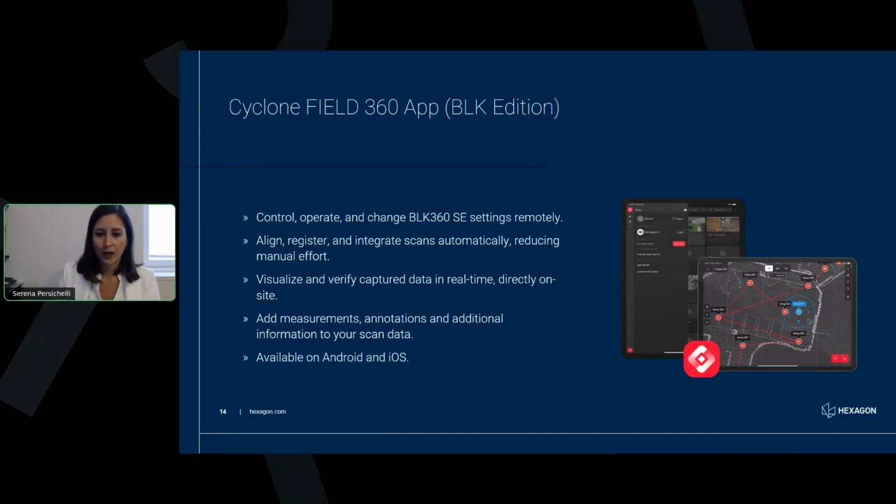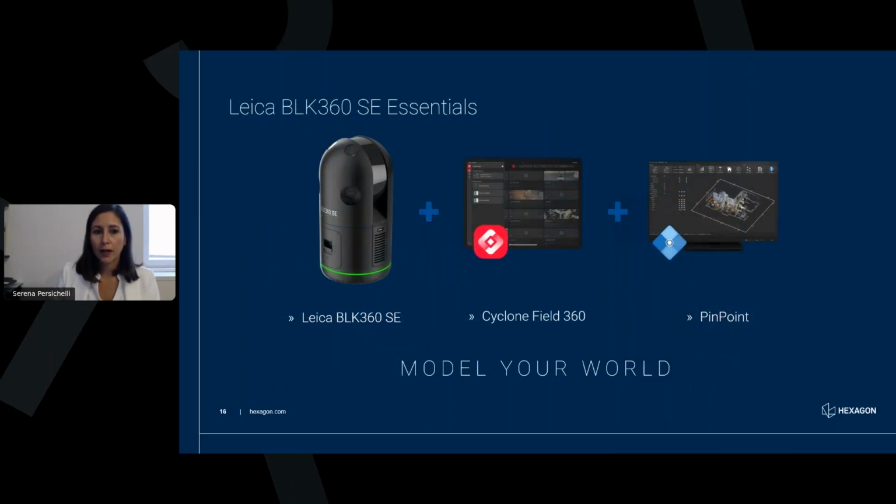So to conclude my part, Leica BLK360 SE Essentials is a combination of three very powerful tools from Leica Systems: the Leica BLK360 SE laser scanner, the FIELD 360 app, and the Pinpoint desktop software. And this whole solution has been designed with our customers in mind to help you streamline your reality capture workflows, be more efficient and faster in the field and in the office, and help you model your world with reality capture.